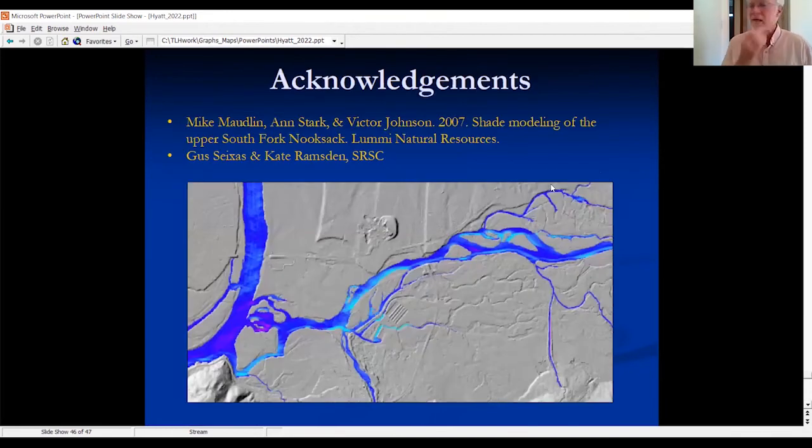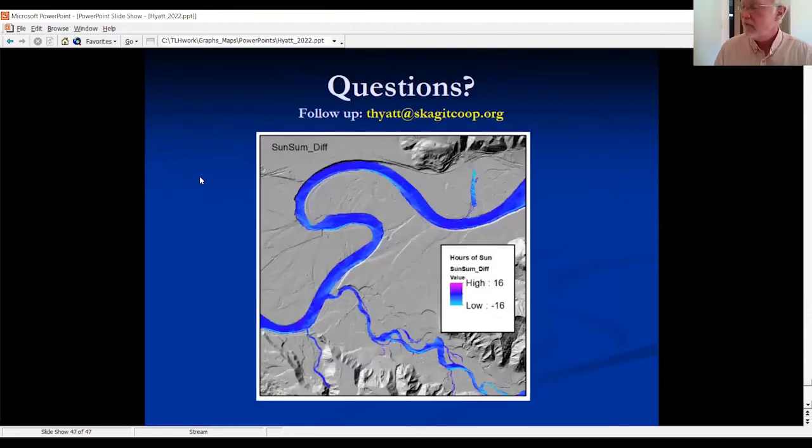Before we move on, I want to acknowledge that the initial shade model idea came from Mike Maudlin, Ann Stark, and Victor Johnson at the Lummi tribe, who did this the first time many years ago. And then Gus Satius and Kate Ramsden helped a lot with the single thread hydrography. And if I did that right, then we should have plenty of time for questions.